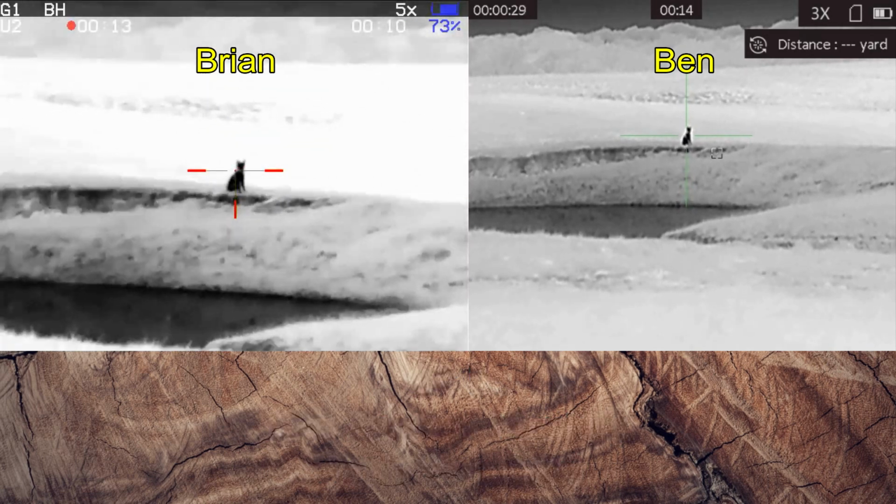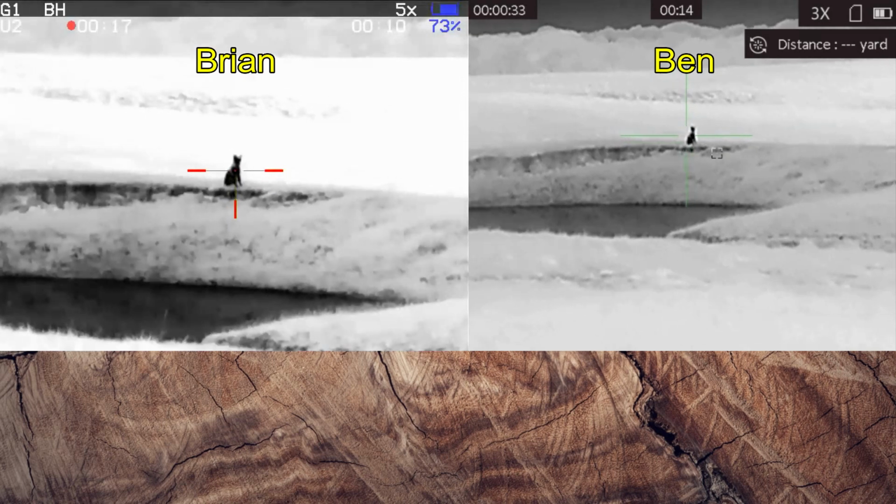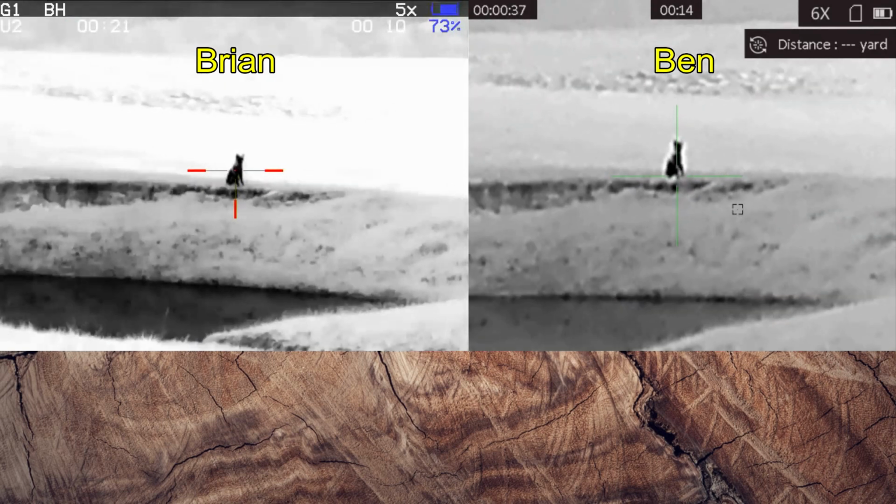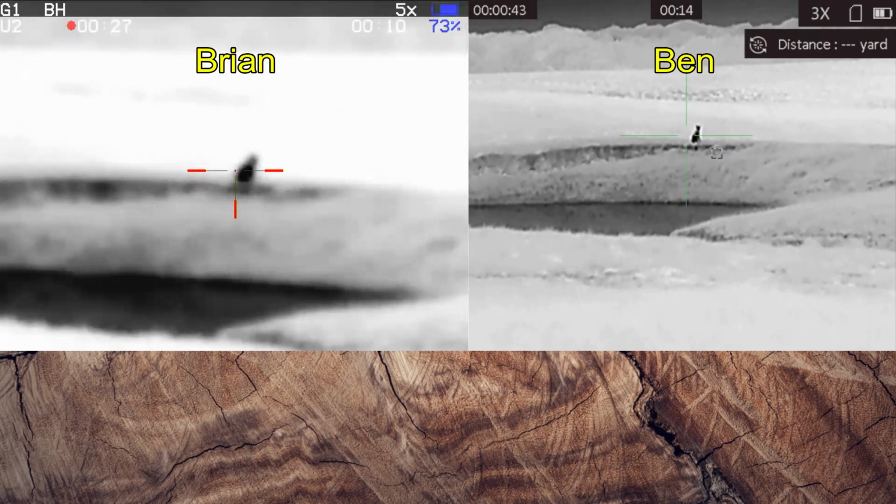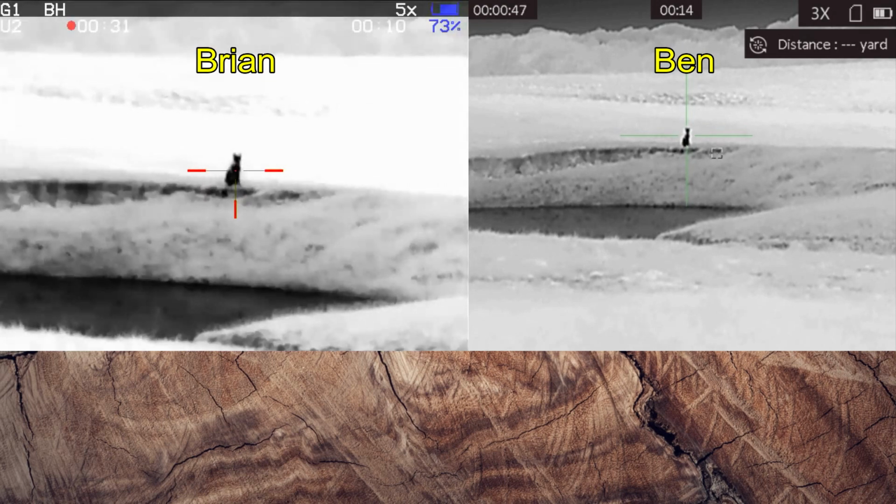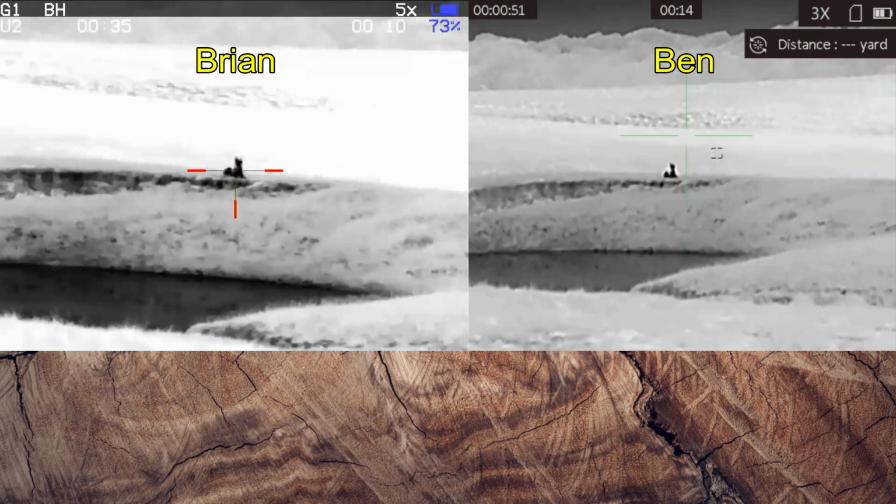At this point, we're not moving up any closer because we've come to a cross fence. So we'll be shooting over the fence. Shoot ready? Just verifying with the coyote. Can't imagine what else it could be. Shooter ready. Ben says he's ready, and the coyote did this.